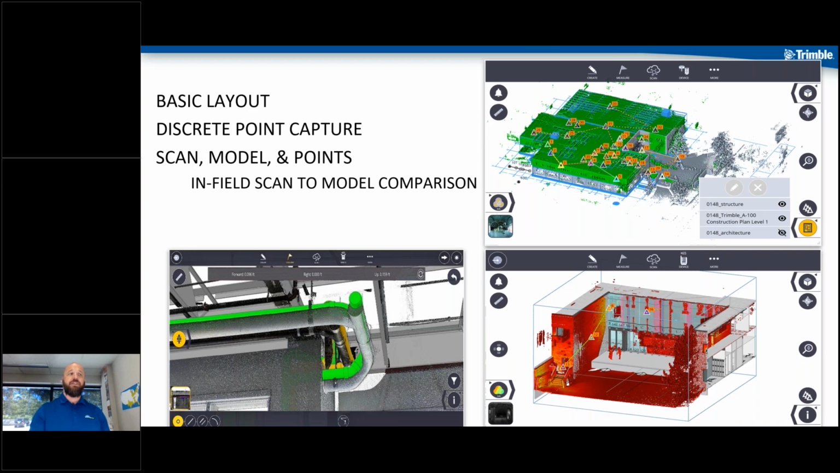In the bottom right corner here, what I'm showing you is a laser scan with a model mixed in together, using the sectioning tool.